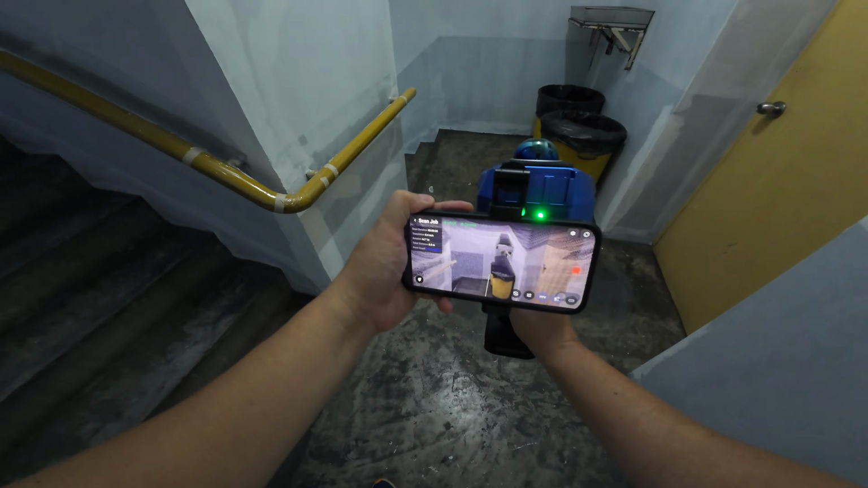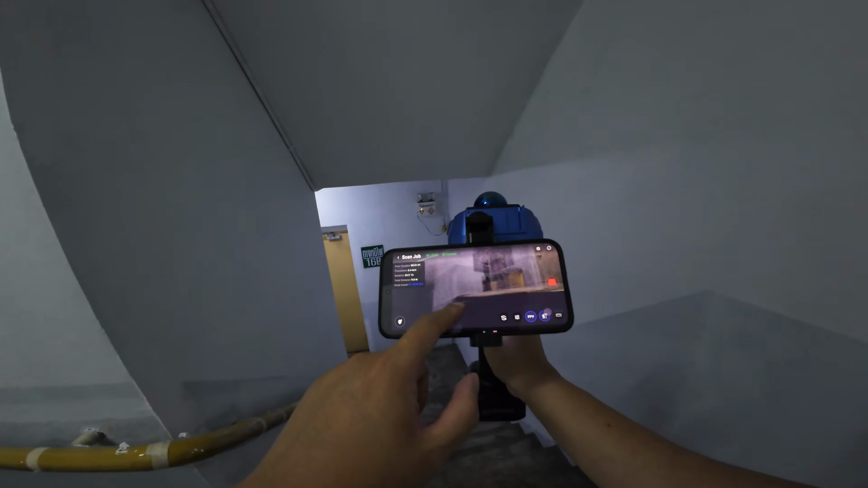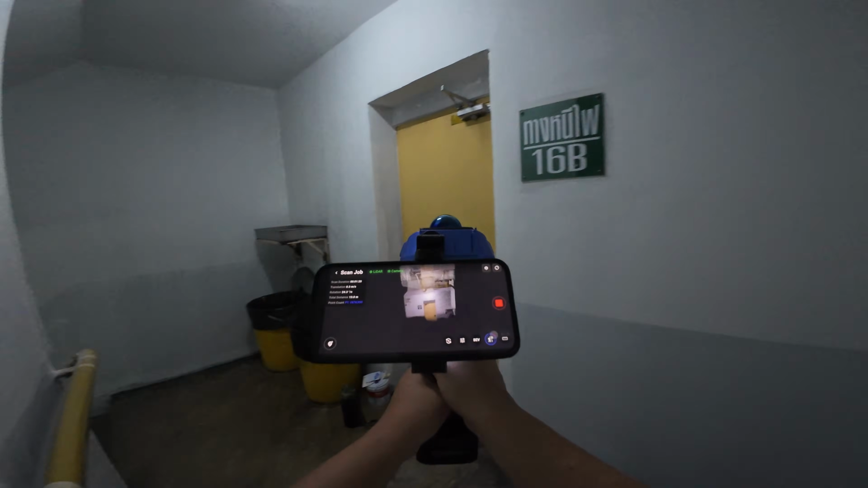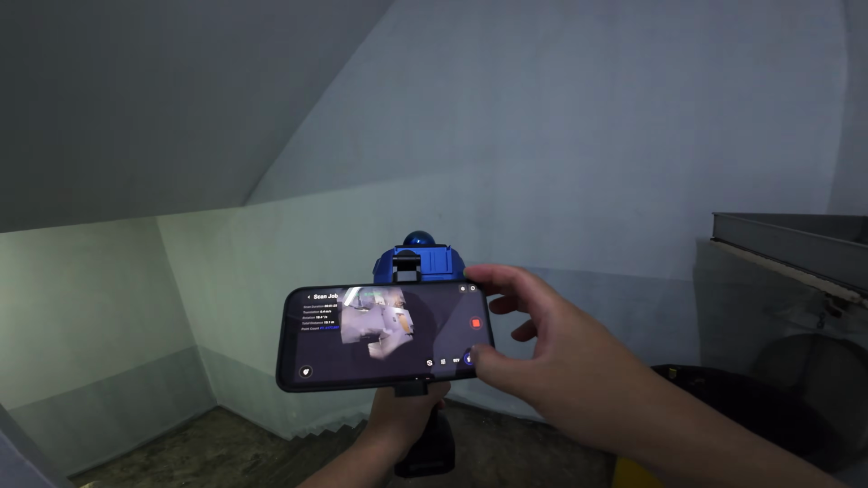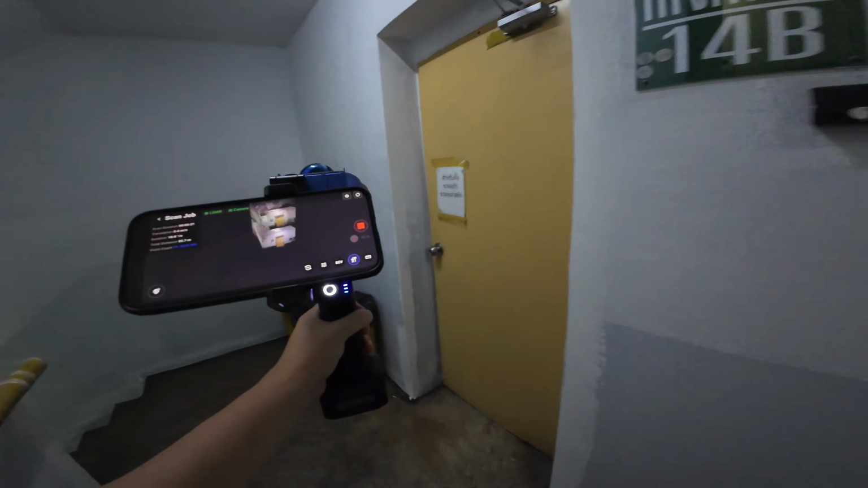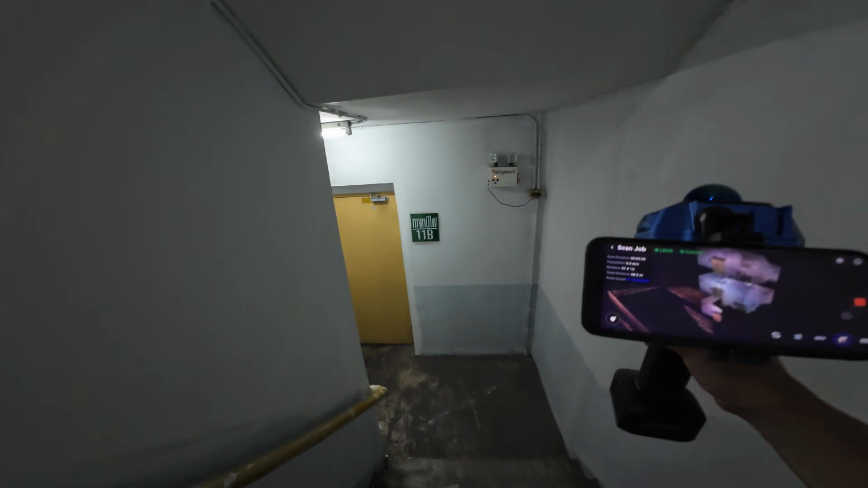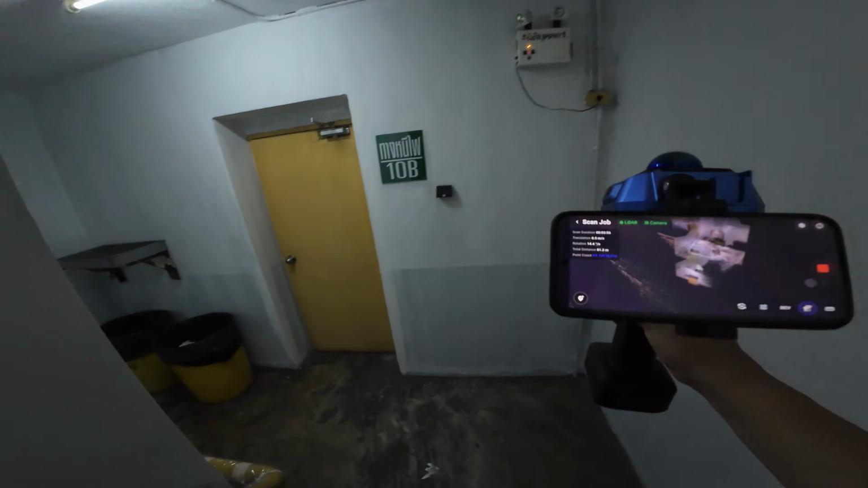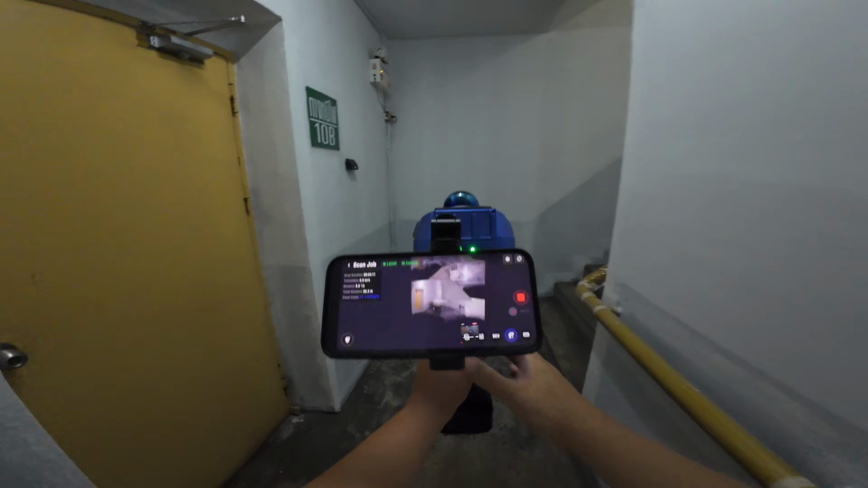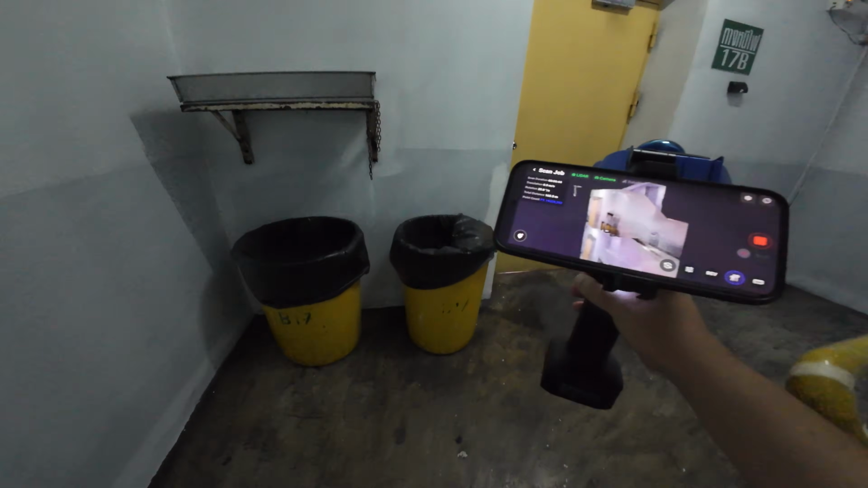Back on the same fire escape staircase, I walk down 7 floors and then back up to close the loop. Now let's see how the Pocket 2 stacks up against its competitors. It's around 40 degrees Celsius here in Thailand, summer heat. And walking up and down the stairs like this can easily lead to heat exhaustion.